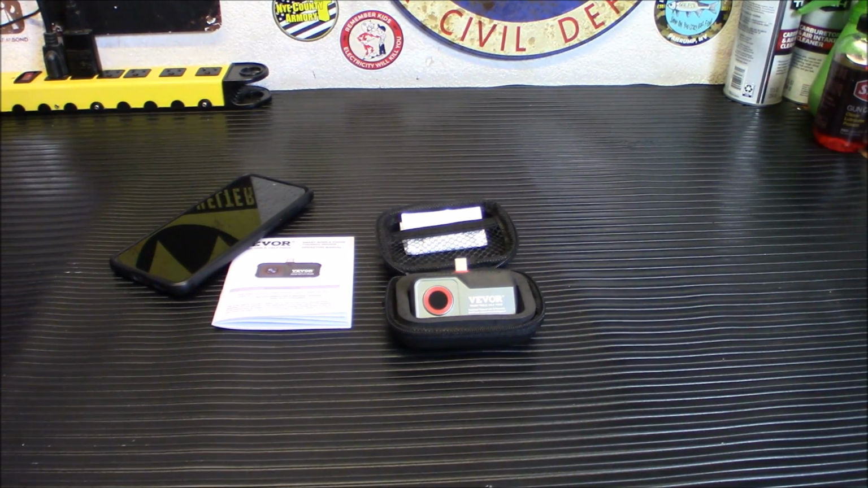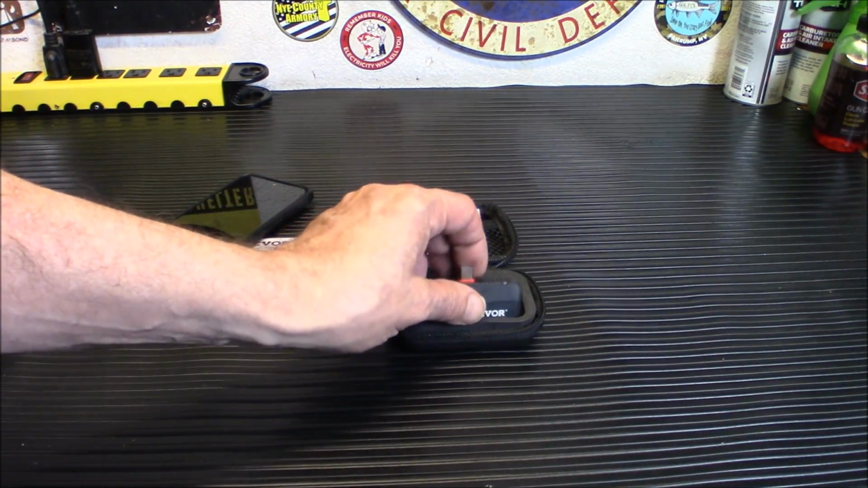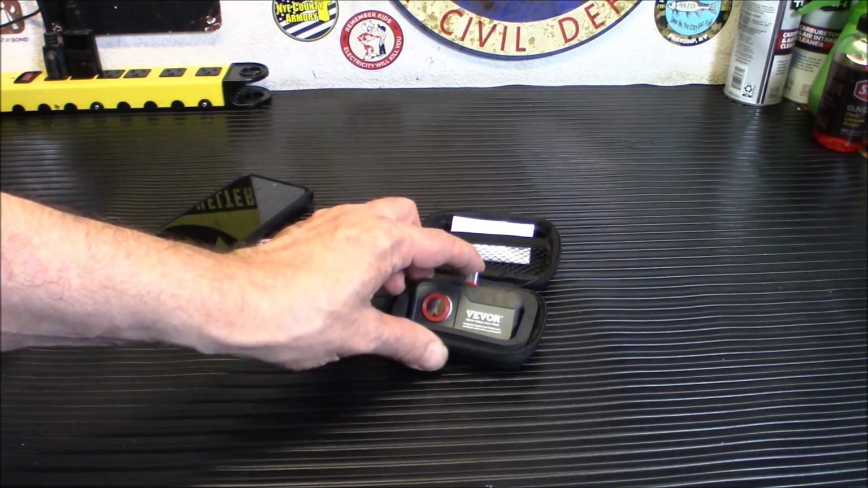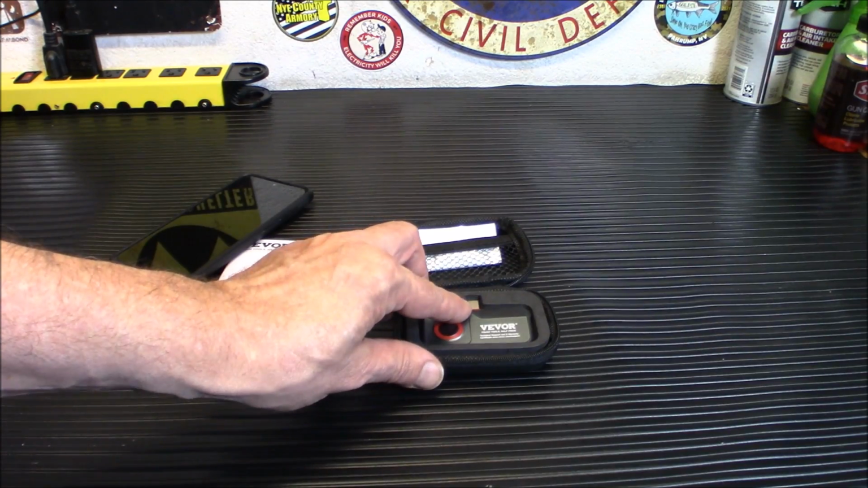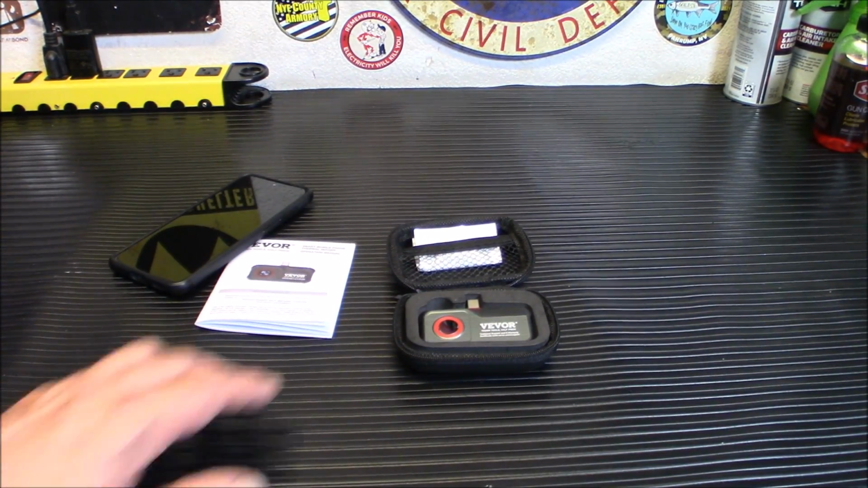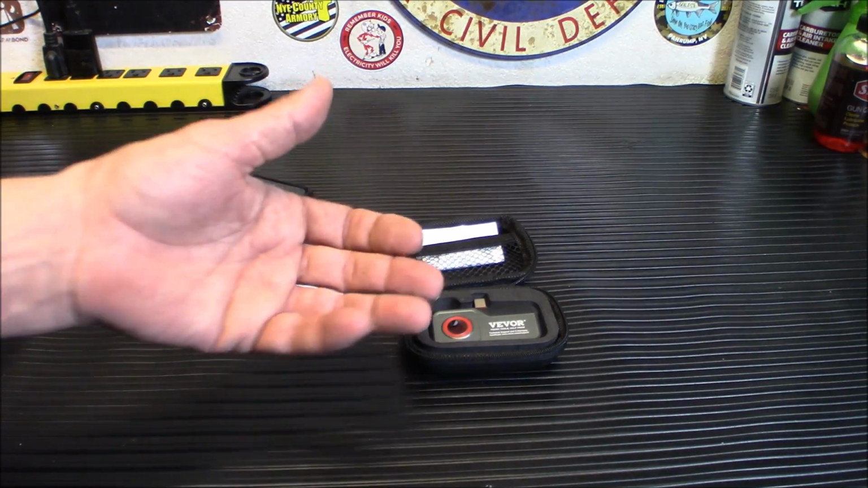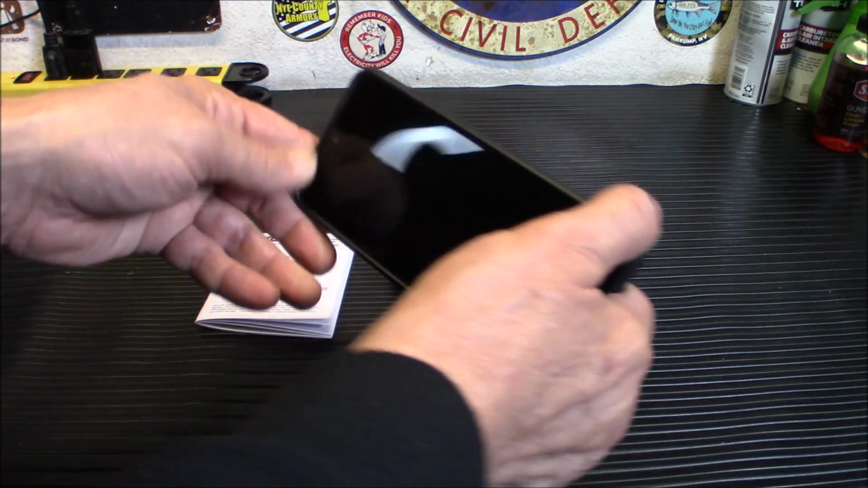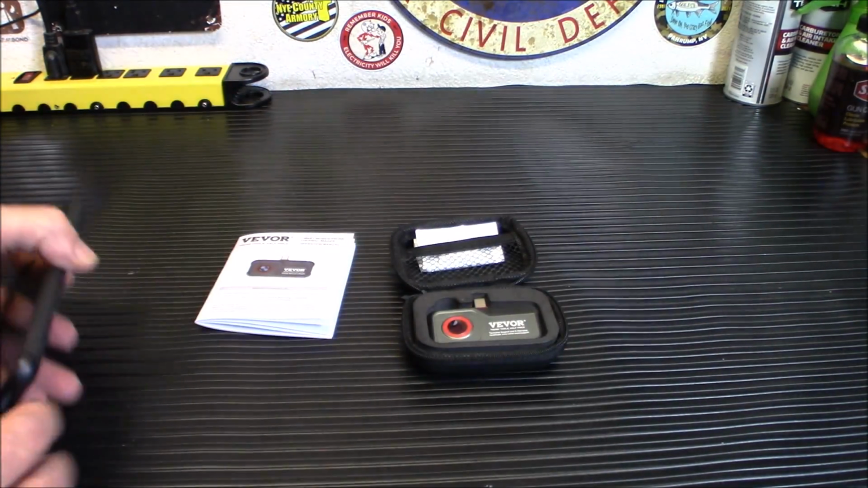But I got to say, this thing is really impressive for how simple it is and how well it works. I mean, it's just such a little light, tiny little device. You can slip this in your pocket and pretty much have a thermal camera with you wherever you go. The app is fairly easy to install. You'll just scan the QR code on the back of the camera, and you just plug that in whichever way you want. You can plug it in facing you or the other way. I like it the other way because I like to hold my camera out like this so I can get a view of what's going on.